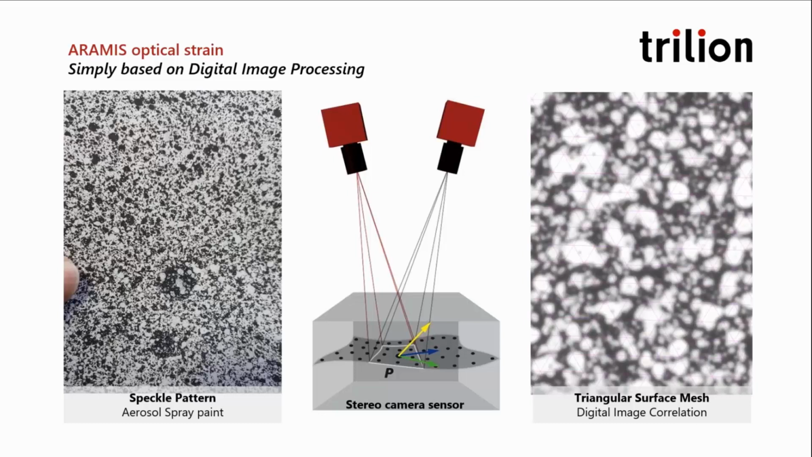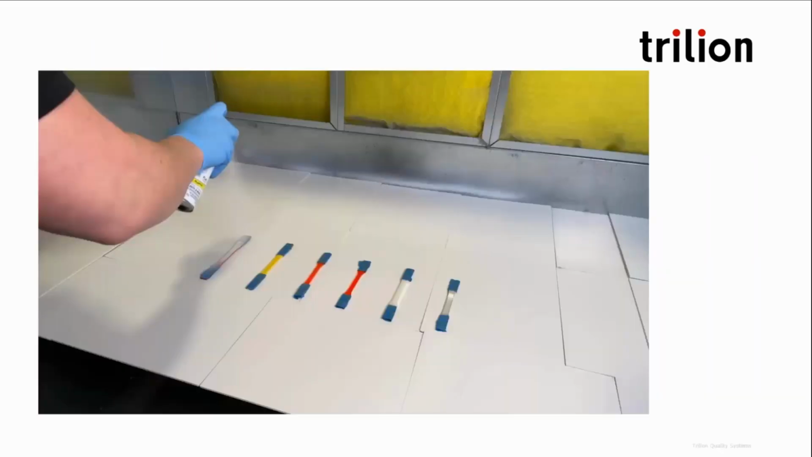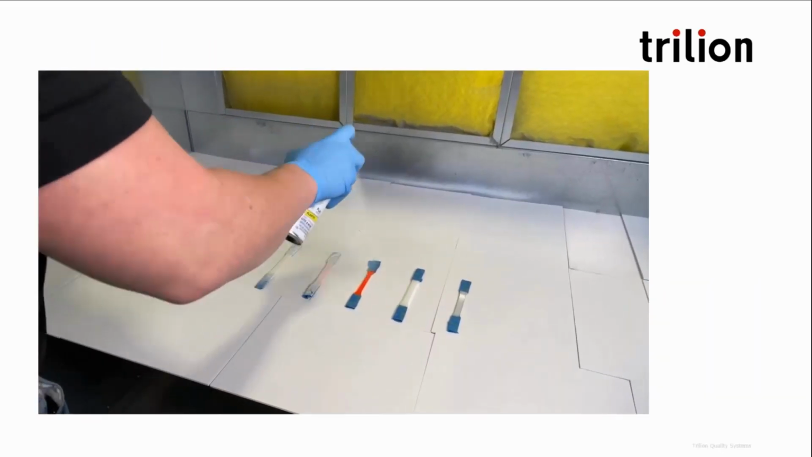Each node of that mesh represents a discrete location where we can pull strain data, both principal and directional. And so the spray paint becomes thousands of strain gauges across the surface. Here's a quick video of just that process and how it's done.